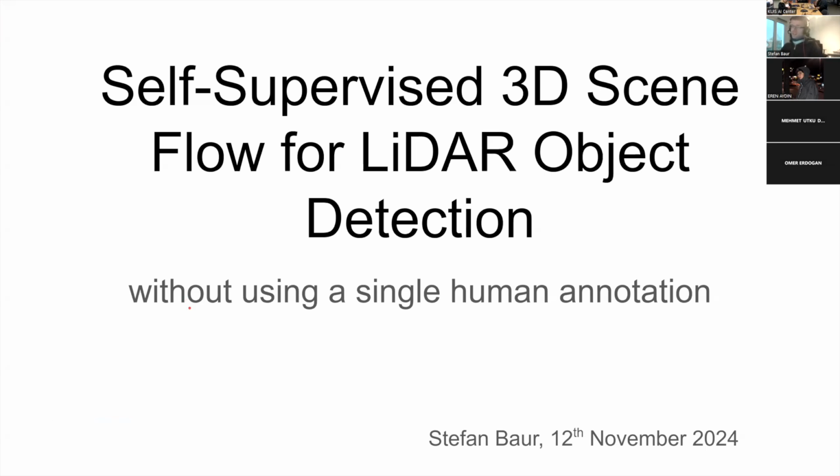Once again, thank you very much for giving me the opportunity to talk about my work today. So today I would like to give a little talk about how we can leverage motion for LiDAR object detection, to do LiDAR object detection completely self-supervised. So we are not using a single human annotation, and in the end we want to have a LiDAR object detector out of our approach.